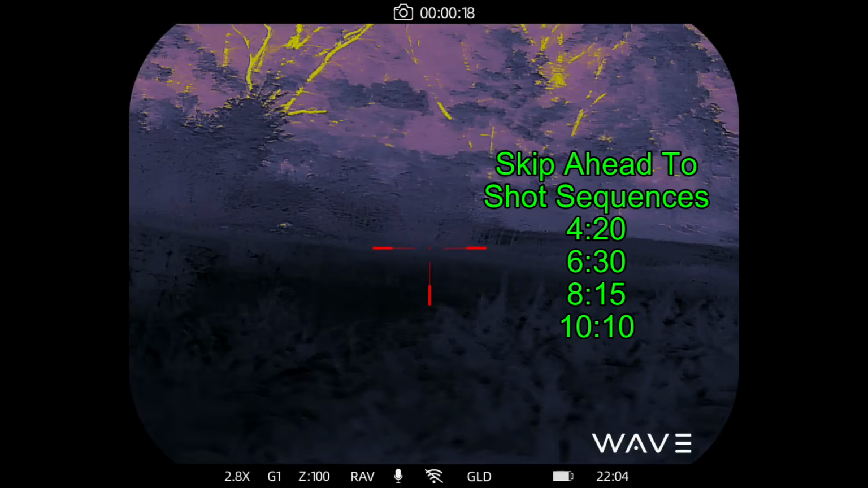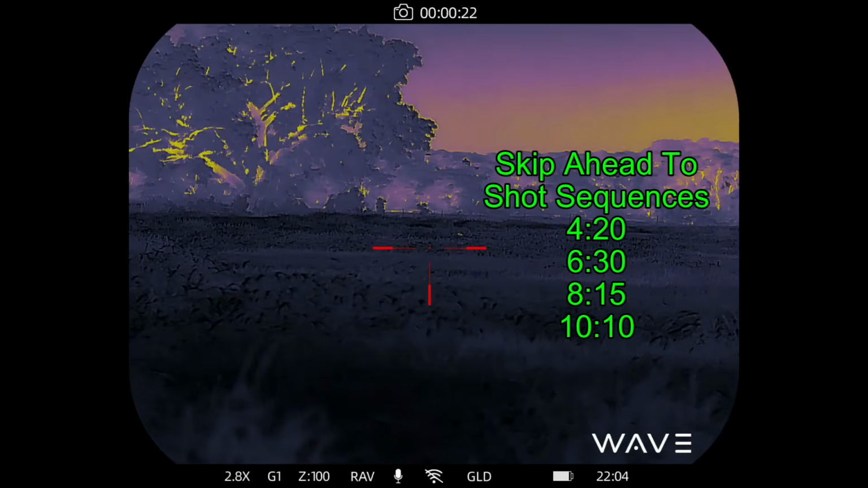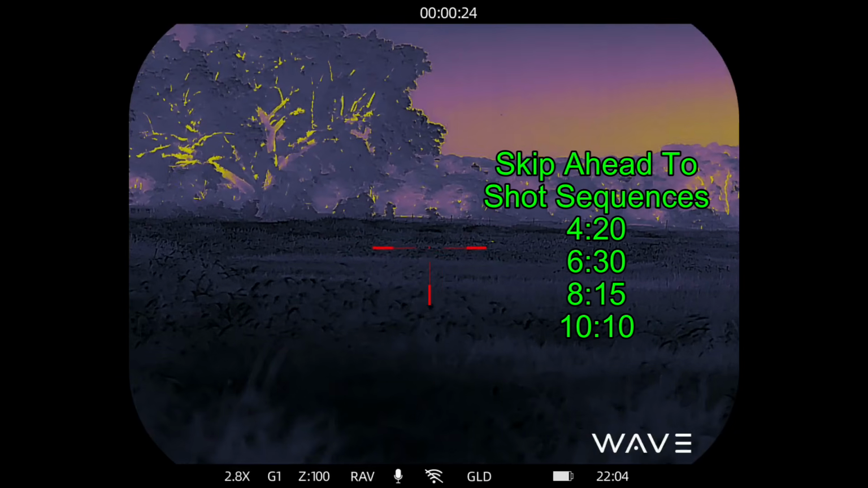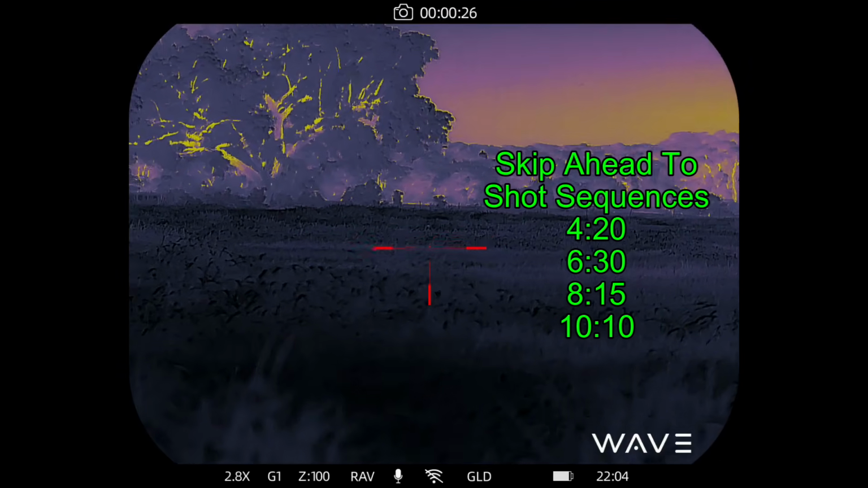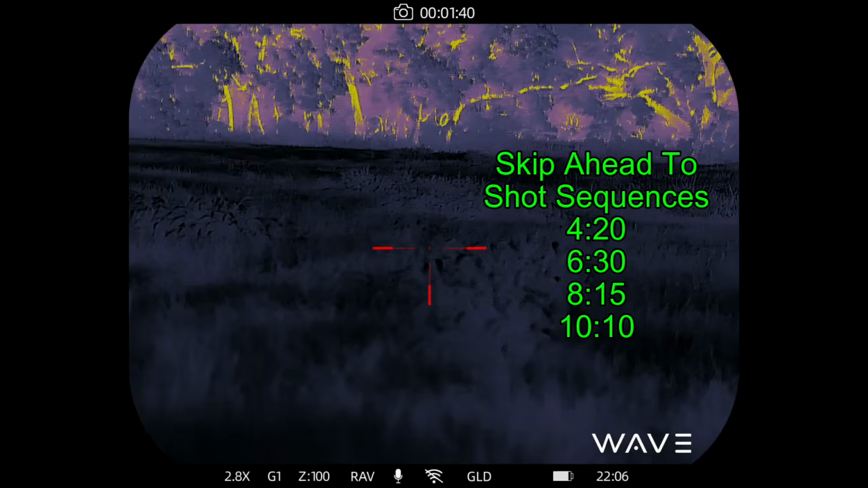I got busted. I actually didn't get busted, but the hogs are moving away from me. They can't see or hear me, but they're just going about their business, and I'm losing them in the Johnson grass. So now I'm on my hand scanner and I'm moving up to get into a better position.